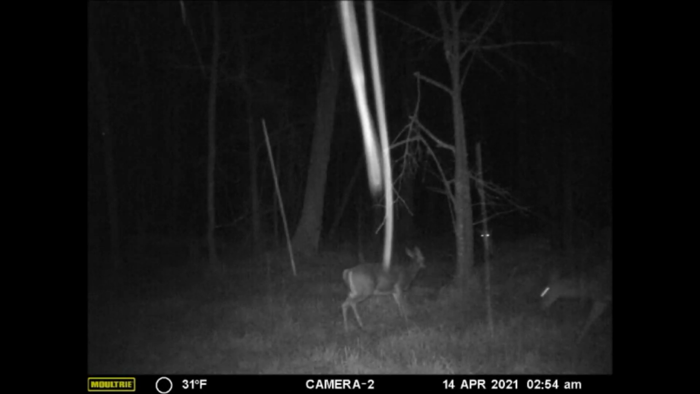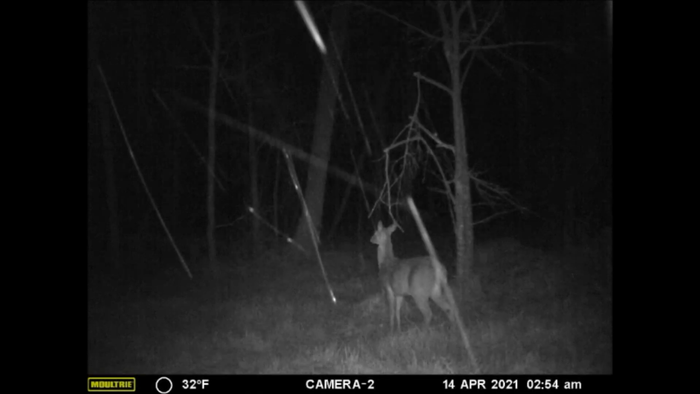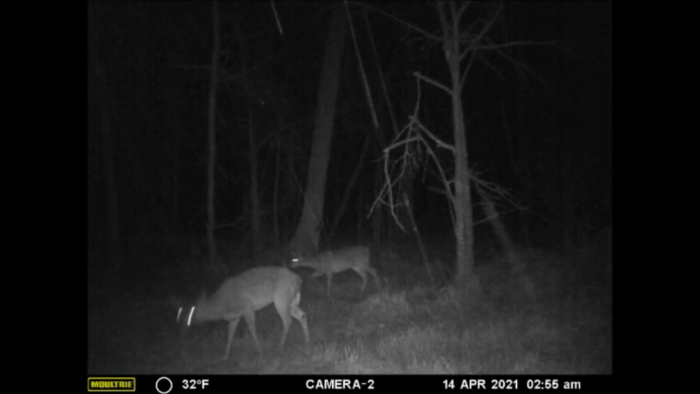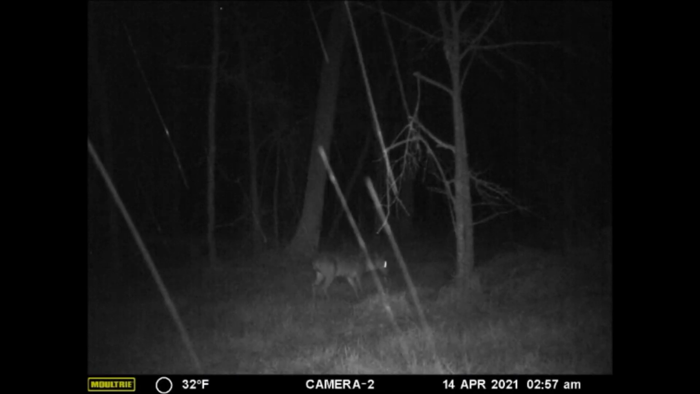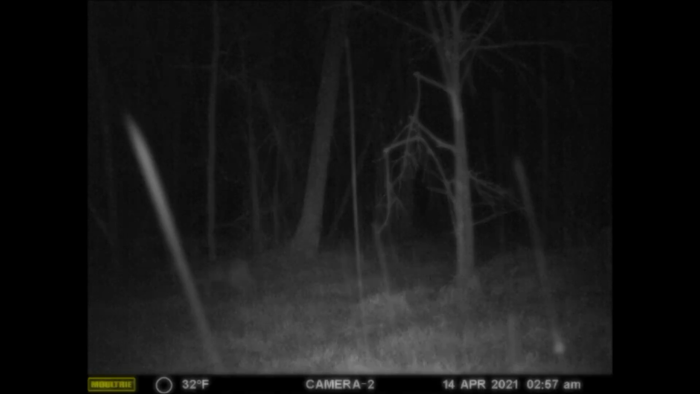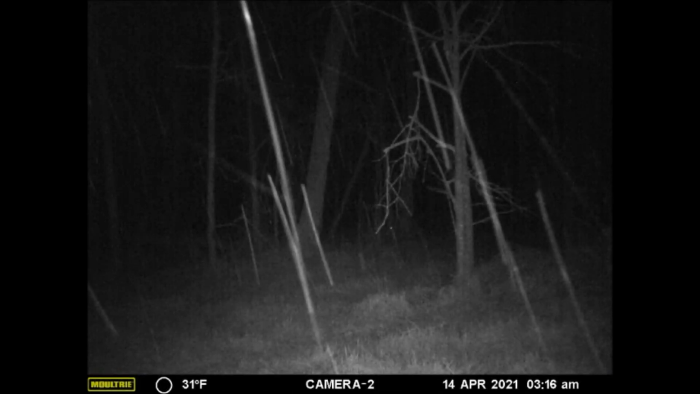Now, that's an extremely high doe to buck ratio of 11.3 to 1. A more normal range would be in the 4-5 or even 6 to 1 ratio. But keep in mind, the period of time was short, only 42 days that we had monitored this area.